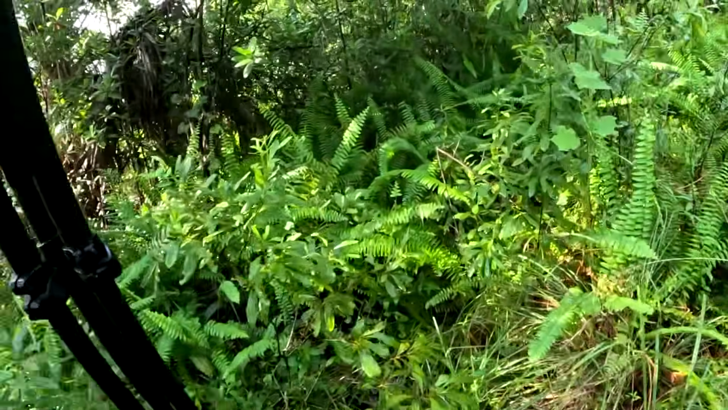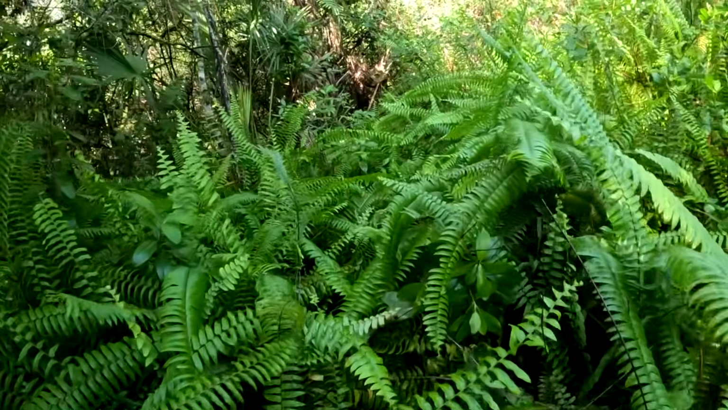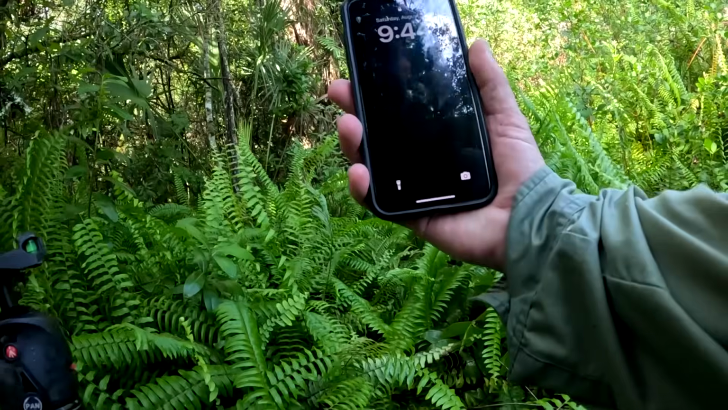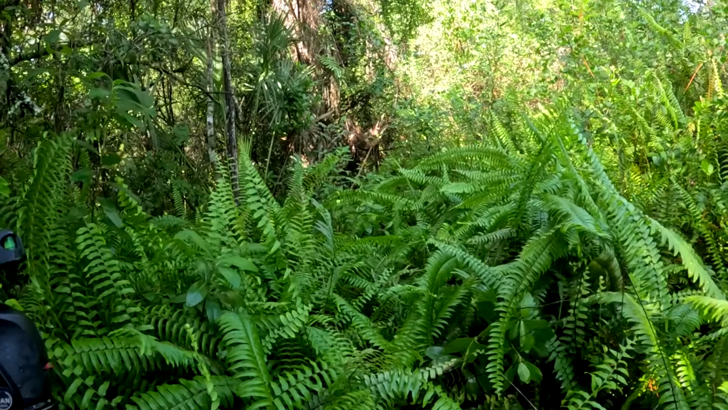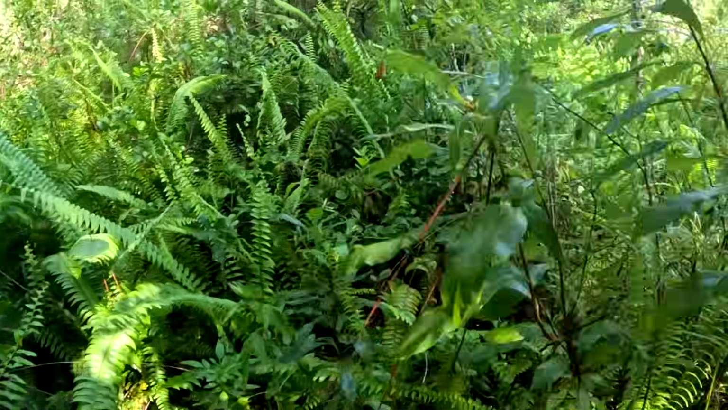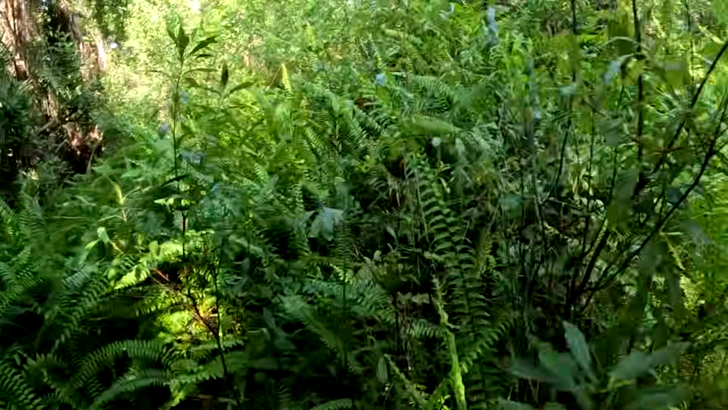Well, all right, you guys, it is time for a good old-fashioned episode of Brokeback Trail camera pickup. Well, sort of, and you'll see what I mean in a little bit. Today is Saturday, August the 23rd, and this is the eastern entrance to Brokeback Trail. I've started many trail camera pickup episodes from this exact spot over the years.